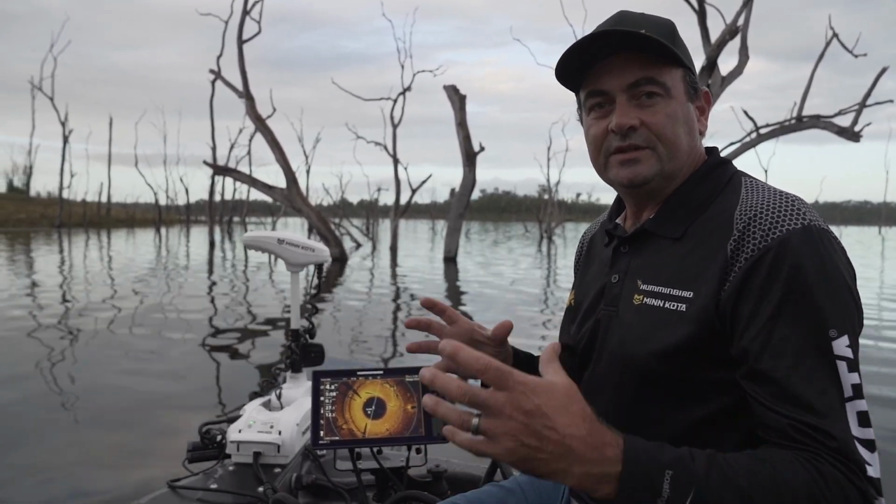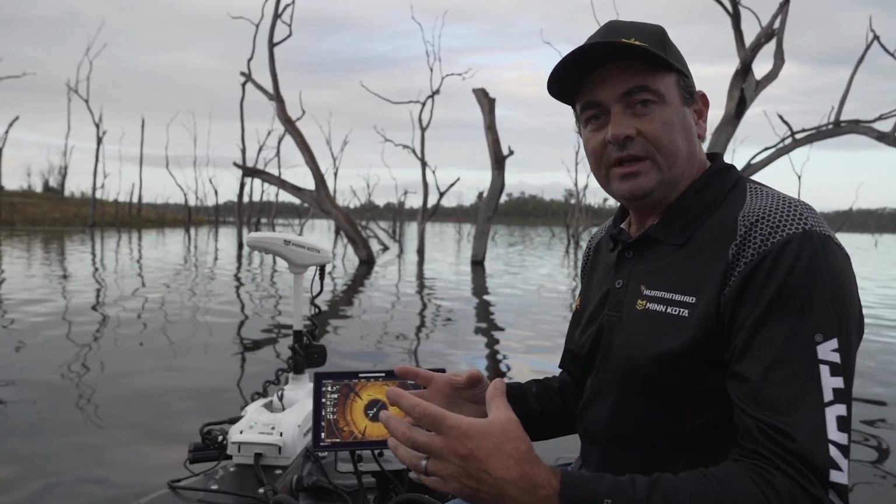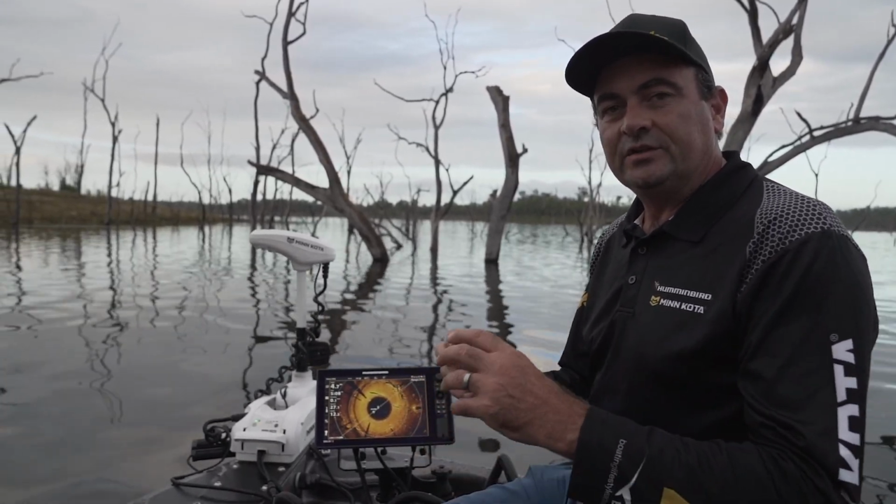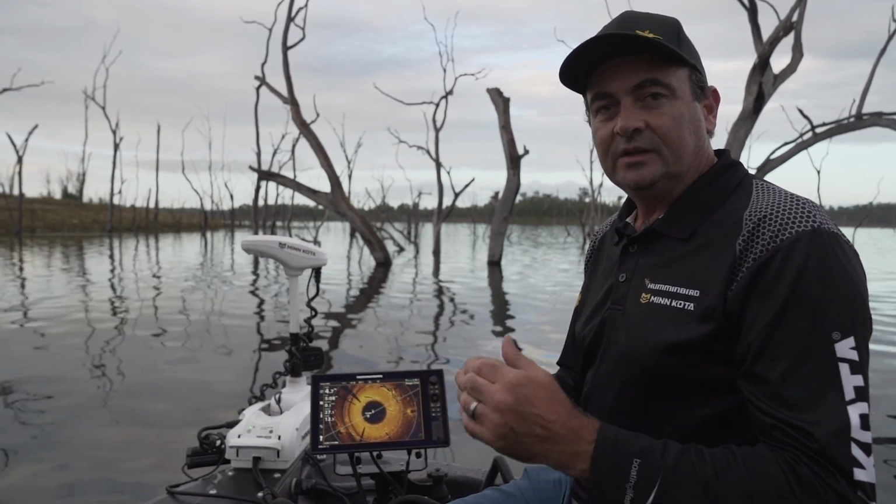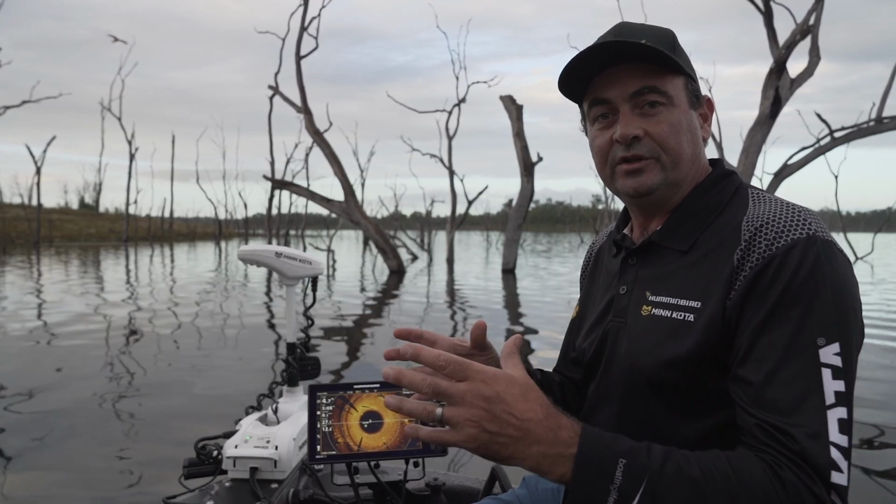We've gone through the different settings, ranges, sensitivity, contrast. So when you get out there, just play around with it. Don't just turn it on and forget about it. Just go through and tweak it, and you'll really find the perfect combination for what you're doing on that day.